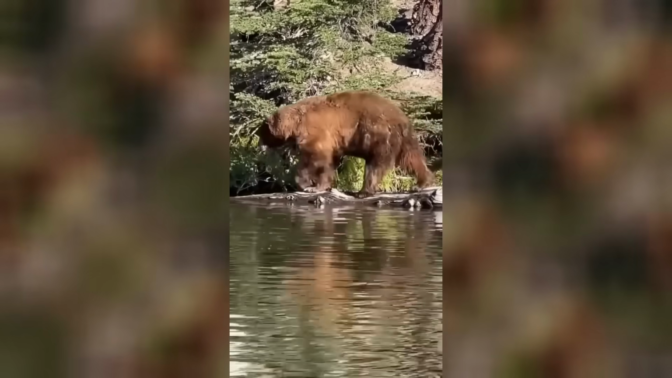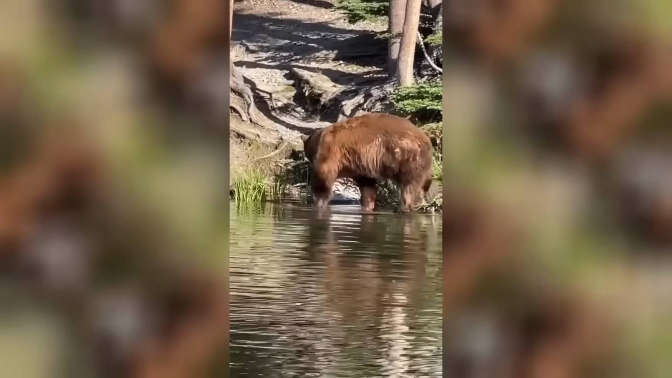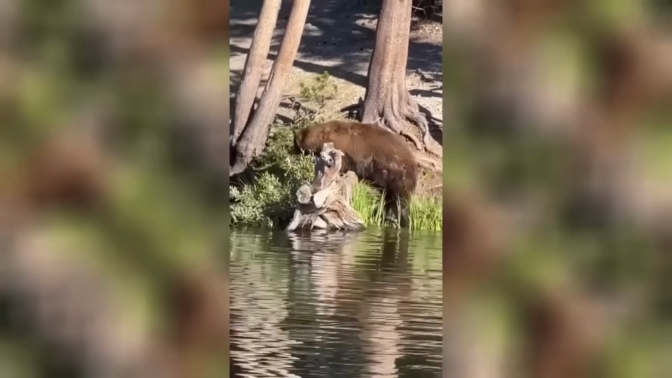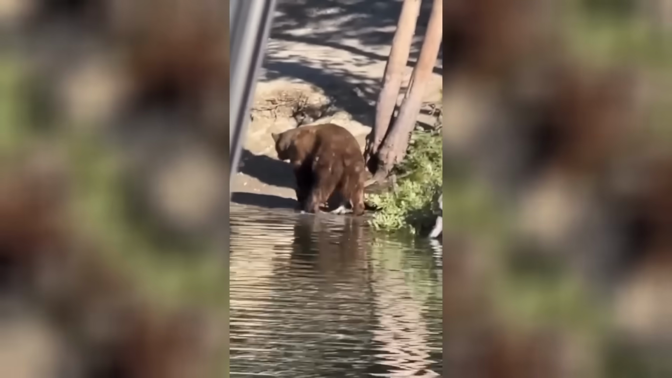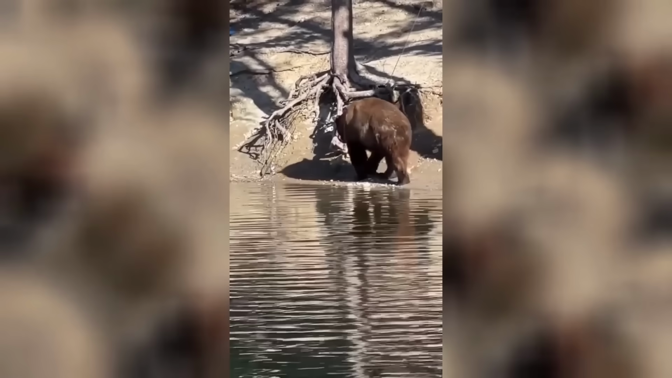The thing is the angler did a good job. I mean, there's nothing he really could have done other than stay still. Any movement or noise would have likely been perceived as a threat, which would have most likely made the bear engage. Something similar actually happened to a friend of mine who was fishing with his AirPods in.